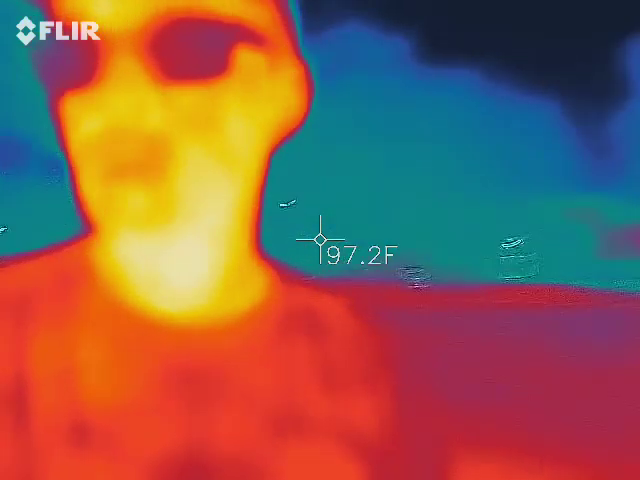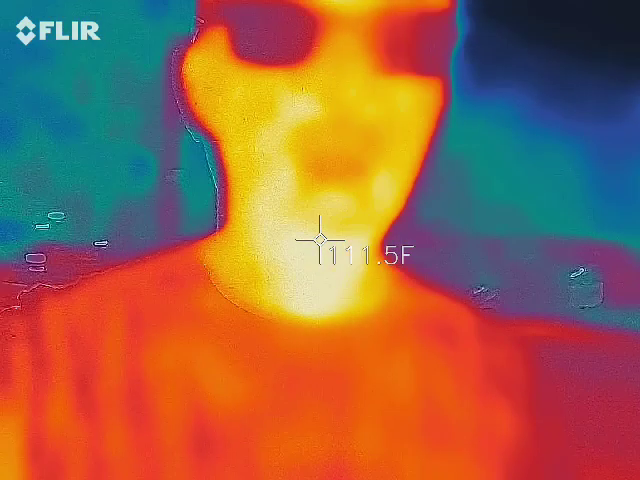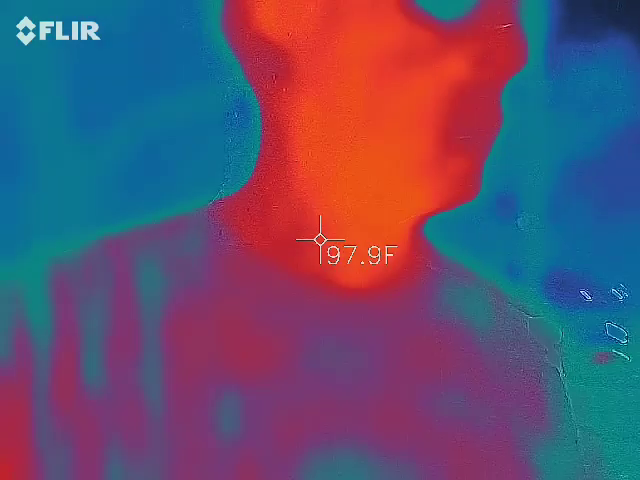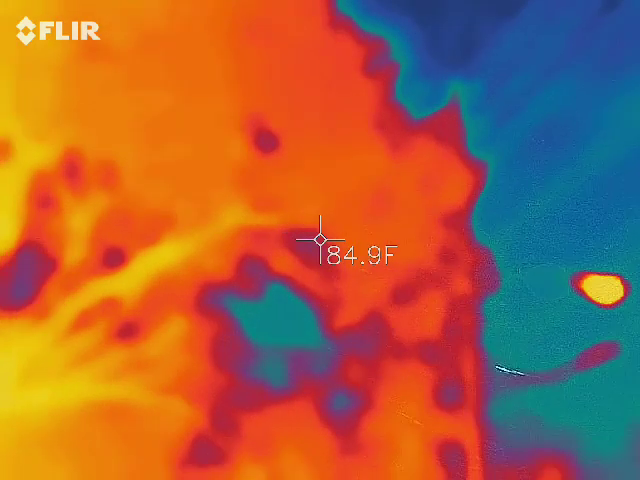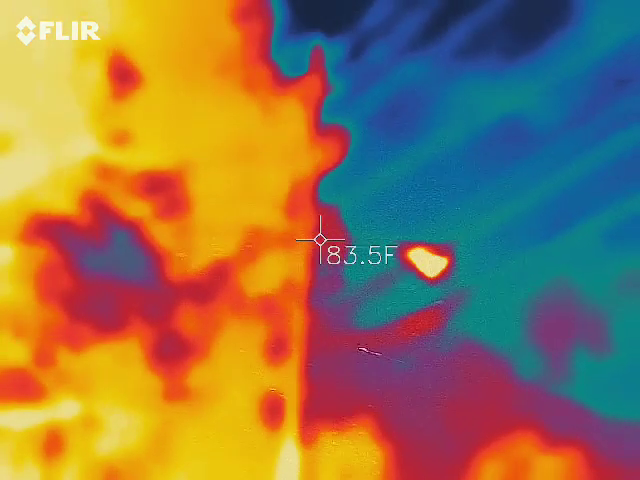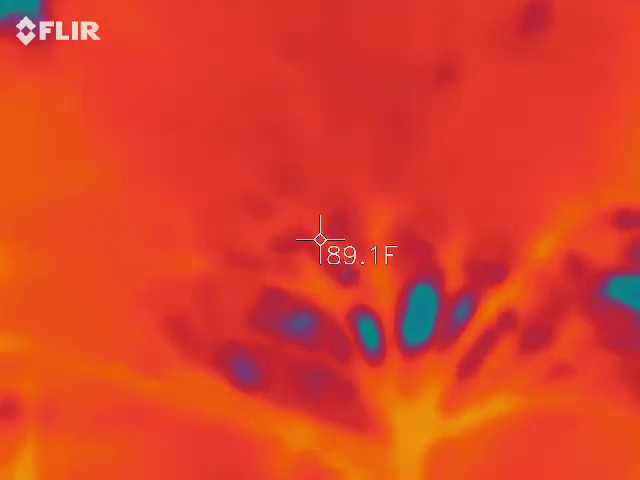So can everybody see me on the screen? Yes. See how that screen comes up? See how everything behind me is blue? The blue just means that it is colder than my body temperature. So if we take me out of it, it fluctuates the colors based on what's in the screen. Does everybody make sense of that? You probably have some orange and some reds in there now. Does that make sense to everybody?